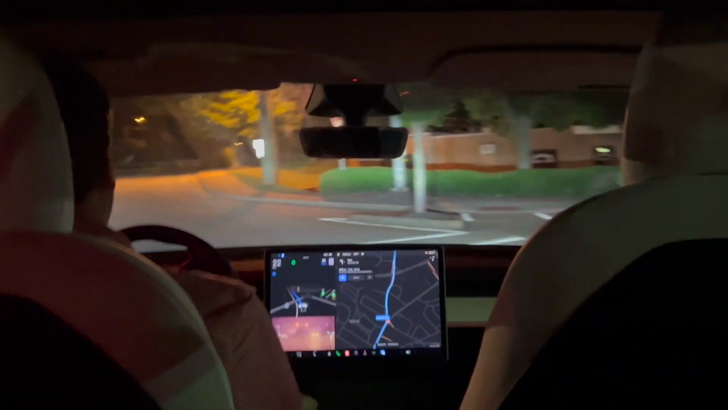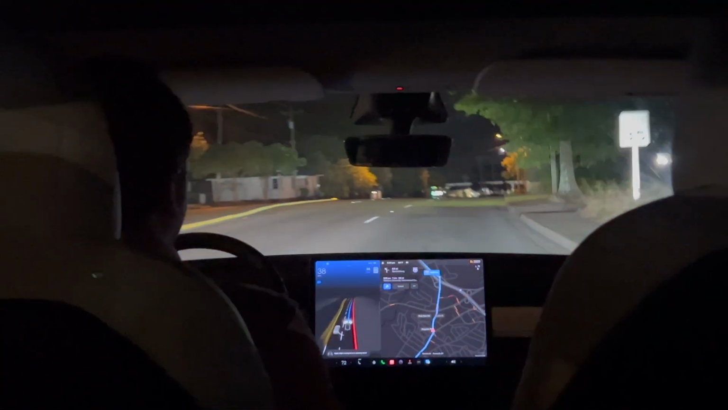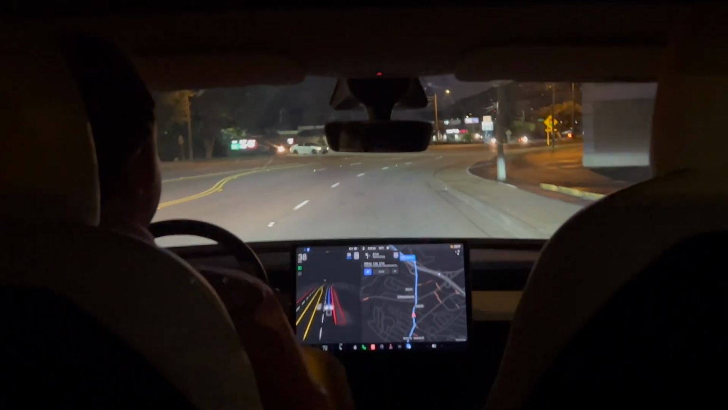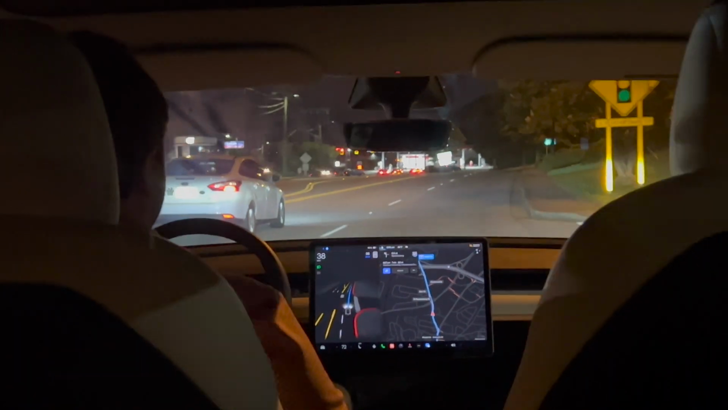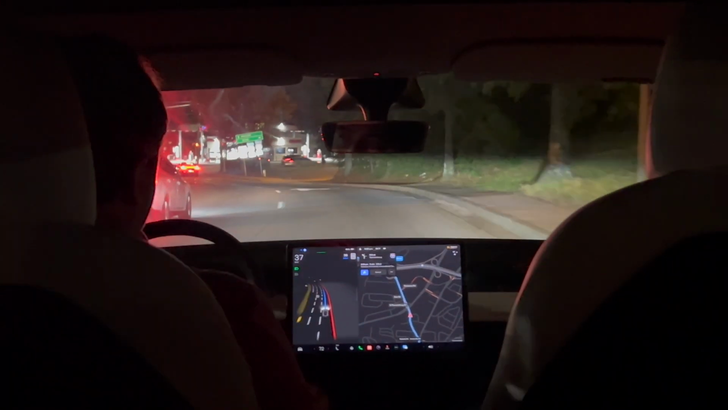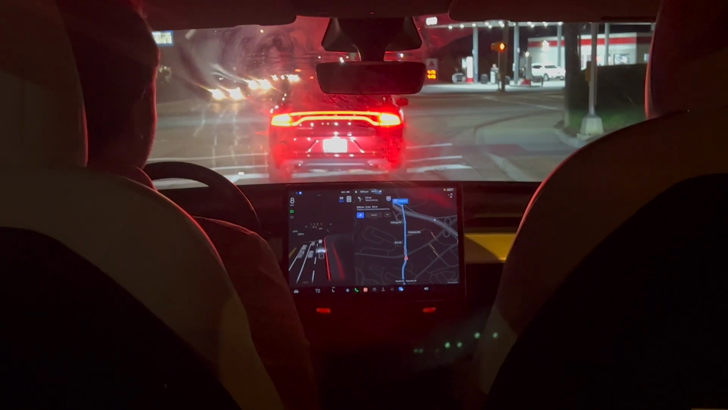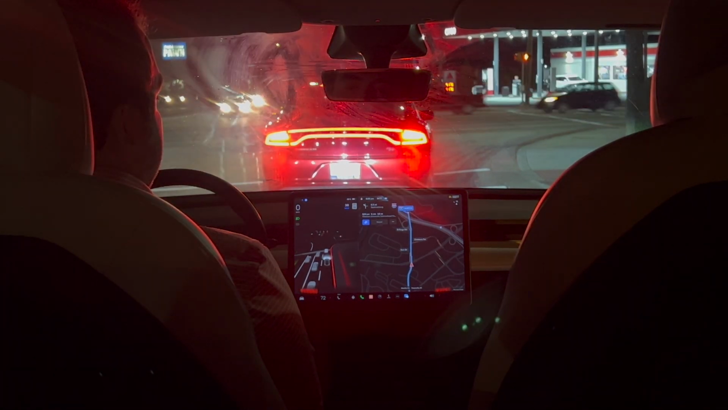Making our left turn here. All right, not bad at all, other than missing the lane it was supposed to be in. It is a little bit of a confusing situation there. But hopefully I can send the recording to Tesla and they'll be able to make that better in the future. It'll be interesting to see when 10.13 comes out, whether or not things like that are improved. I'll have to do some of these drives again and see what's improved versus what's not. Yeah, be interesting to tell what's changed.